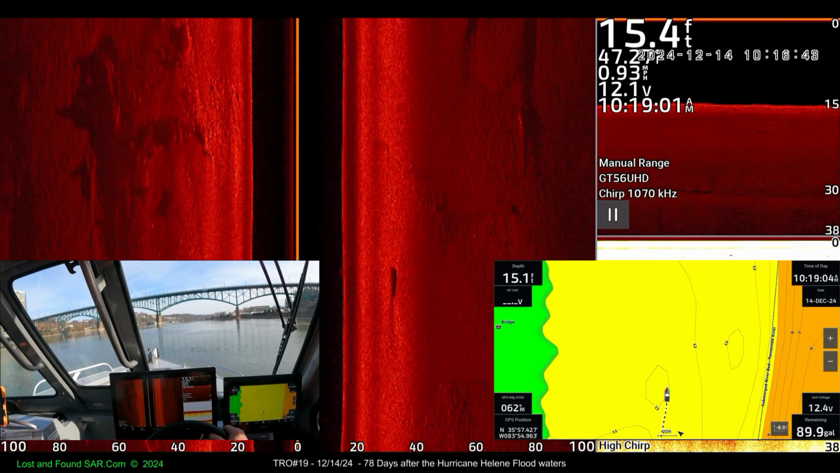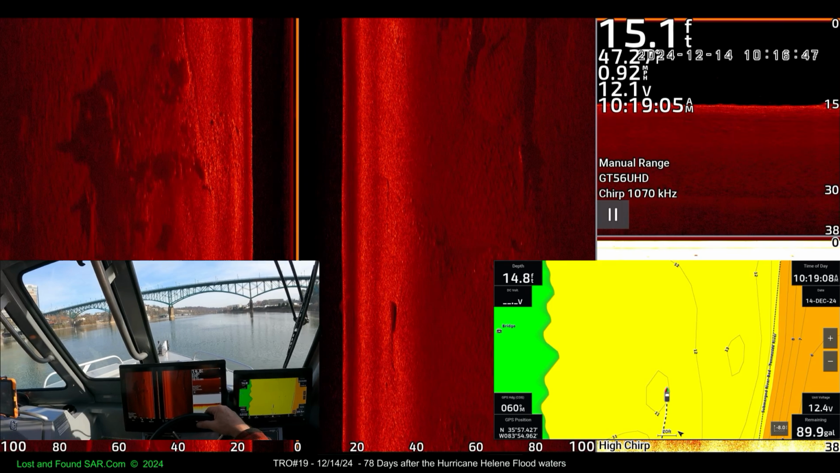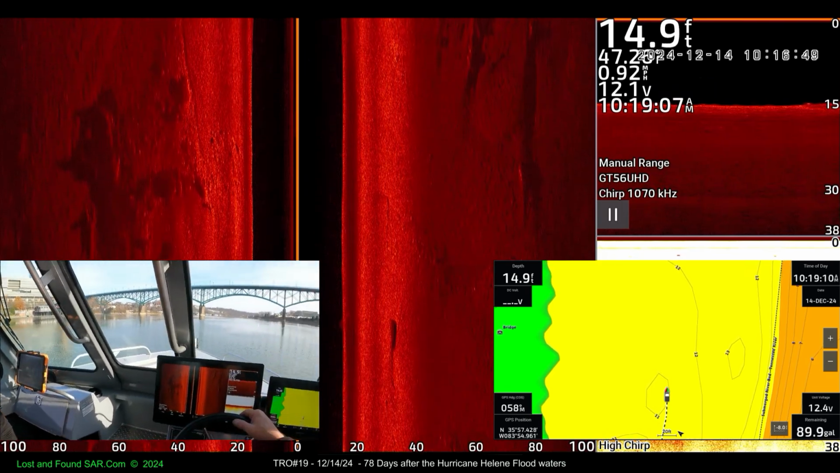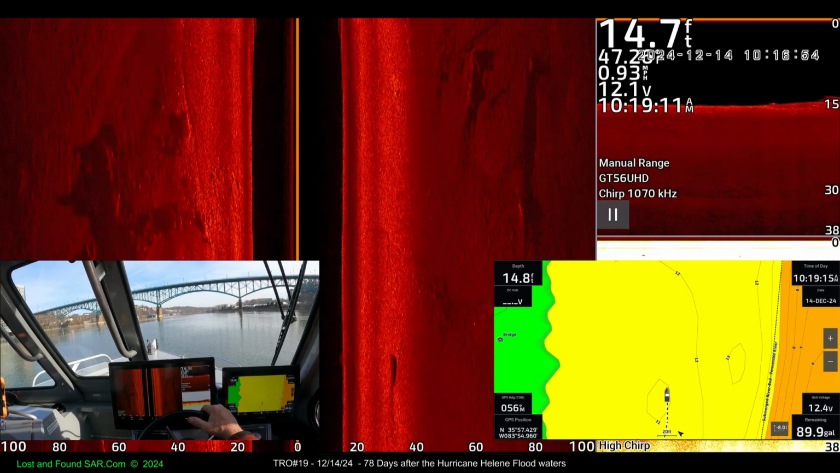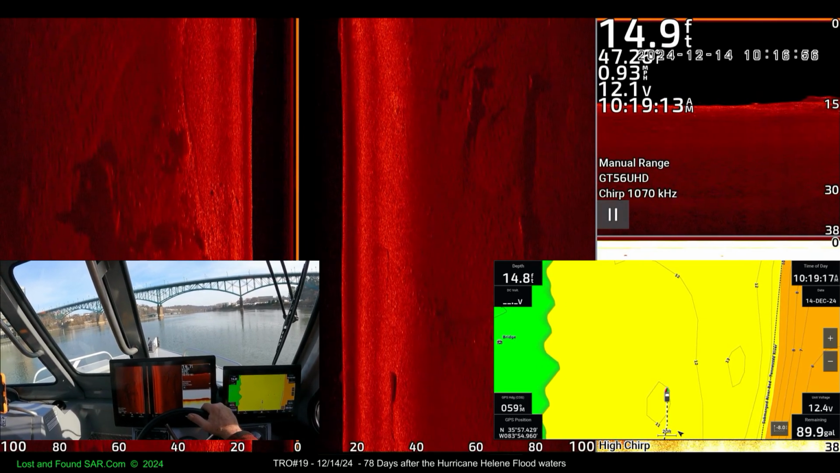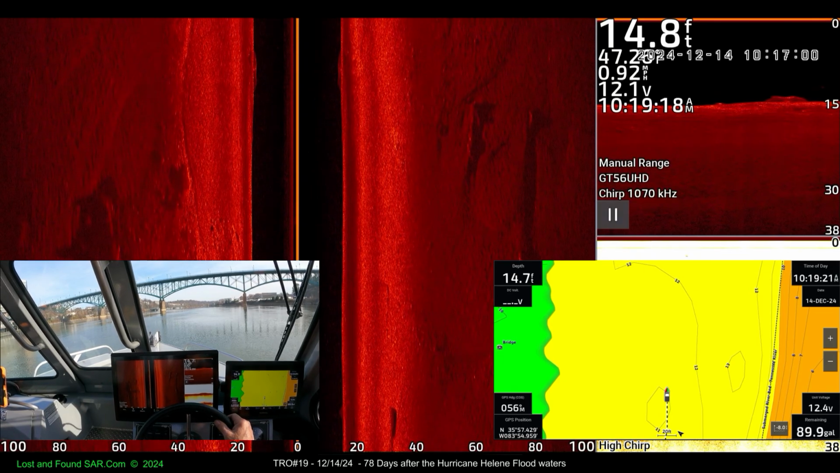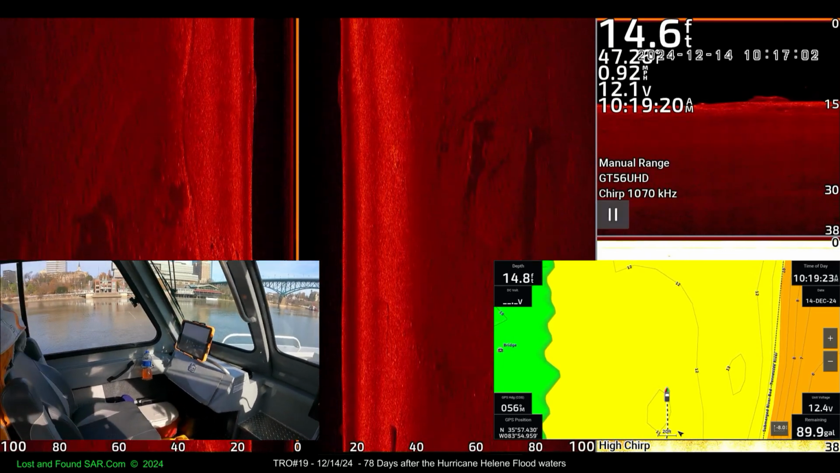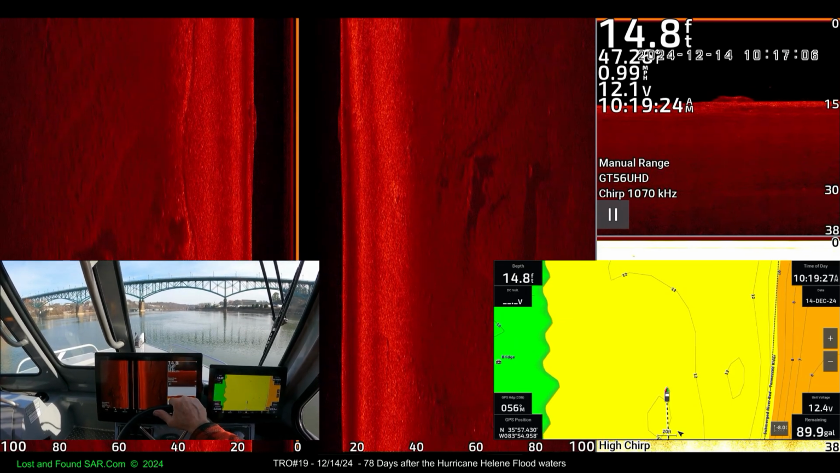One Riverwalk. We're going 9.2 miles an hour. Go give us some gas while you're. Yeah, because we're going up the river now. That's good. Yeah. See what that does.